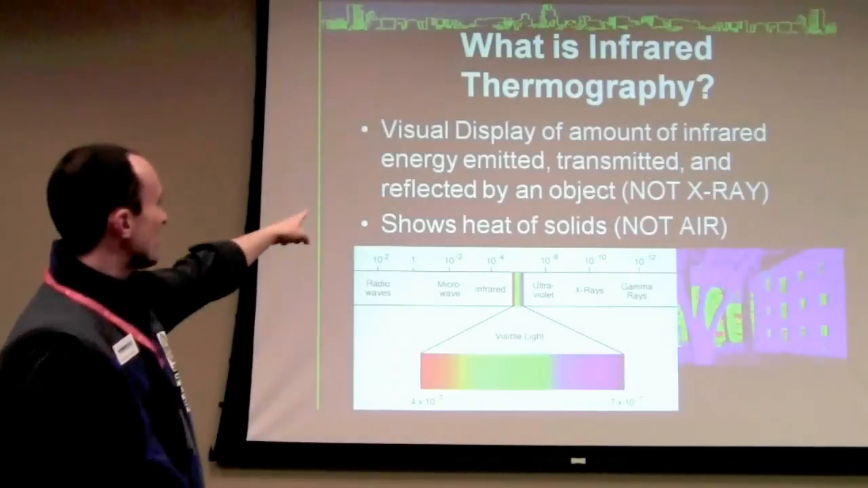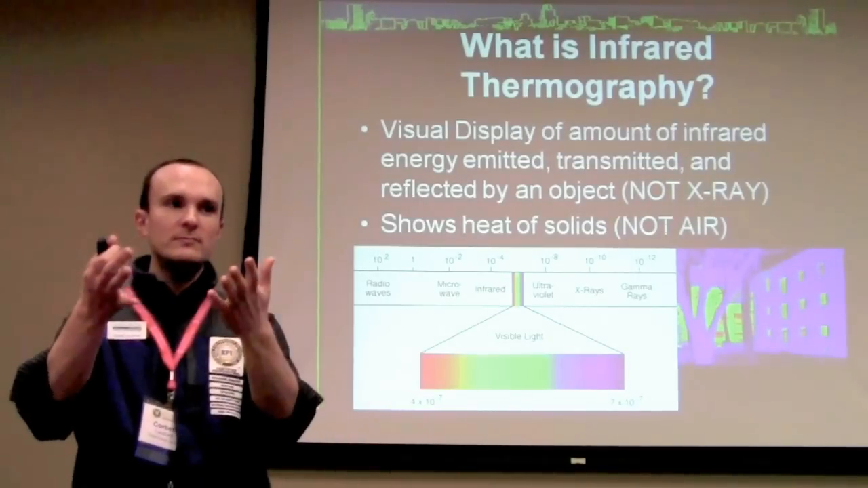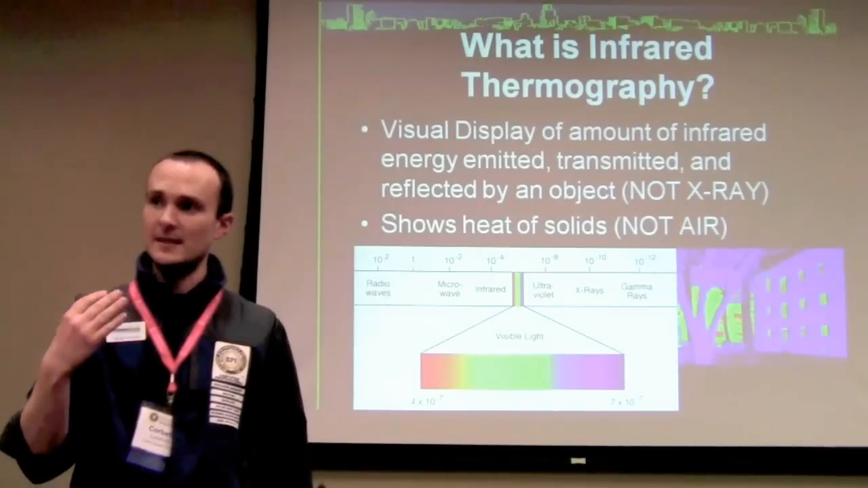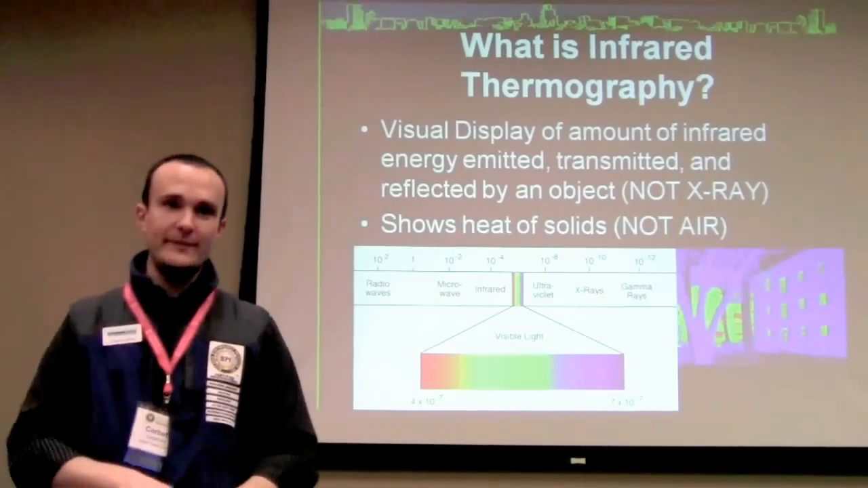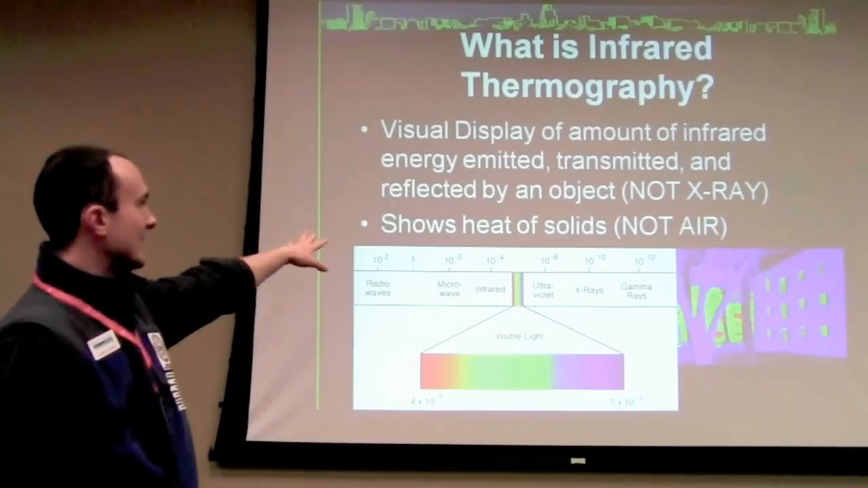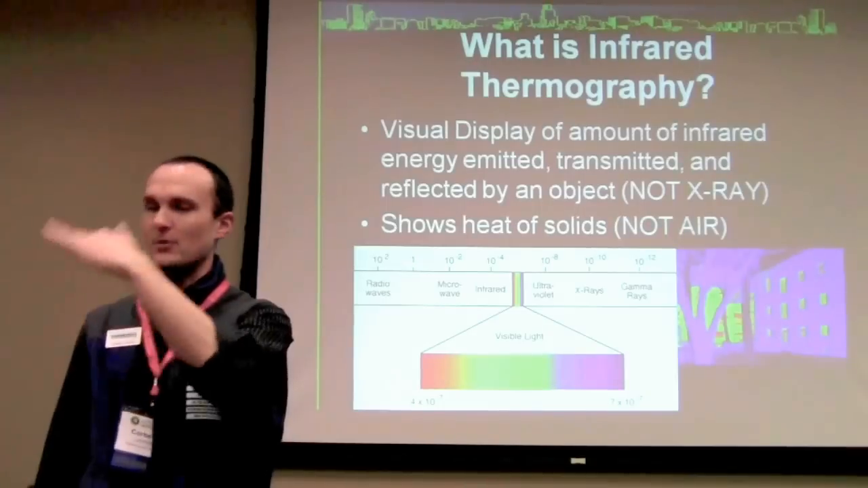So just to go over this, infrared is not an X-ray, right? It is a visual representation of the amount of heat that's radiating off of surfaces. So we could look at everyone in this room and do an analysis of who's got a fever in here. Who has a fever? No one raised their hand. Good. Okay, so we're going to see this heat of solids, of the walls and the drywall and the surface of the tablecloths and all that stuff.